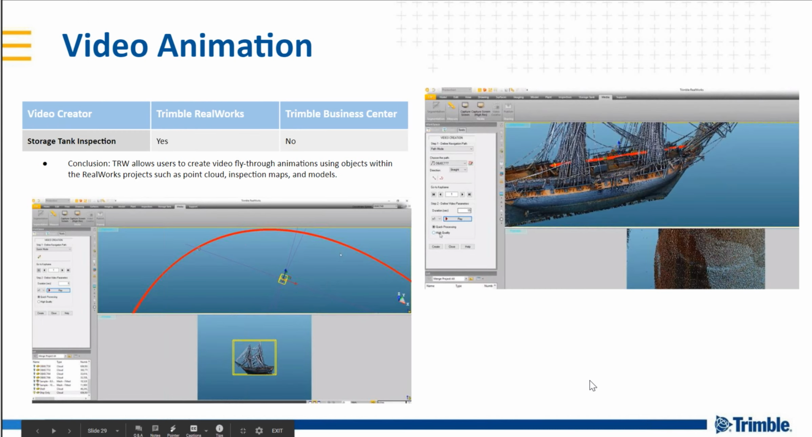All right, I believe this is the last topic, which is nice. We've got some time to be able to answer some questions. Video animation. Video creation is possible. Fly-throughs or walkthroughs, however you want to call it, to save and create in Trimble RealWorks. So you'd be able to create fly-through video animations using objects within the project, such as point clouds, inspection maps, geometry models, all within RealWorks.